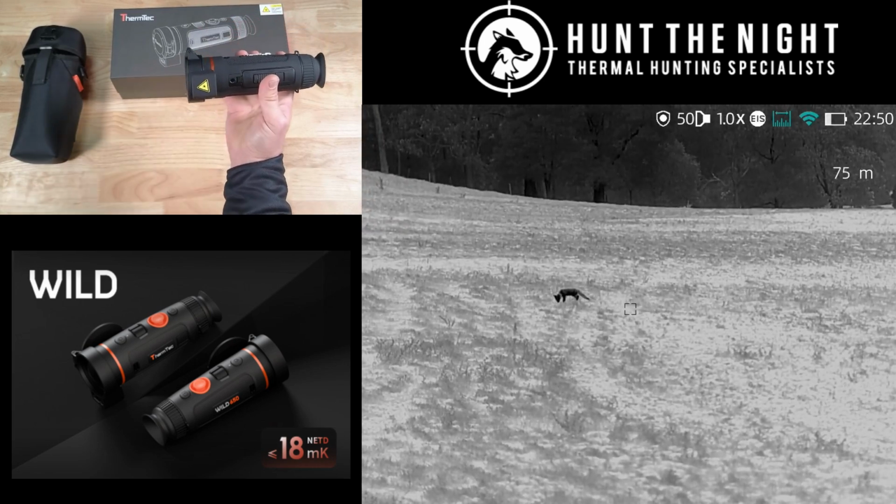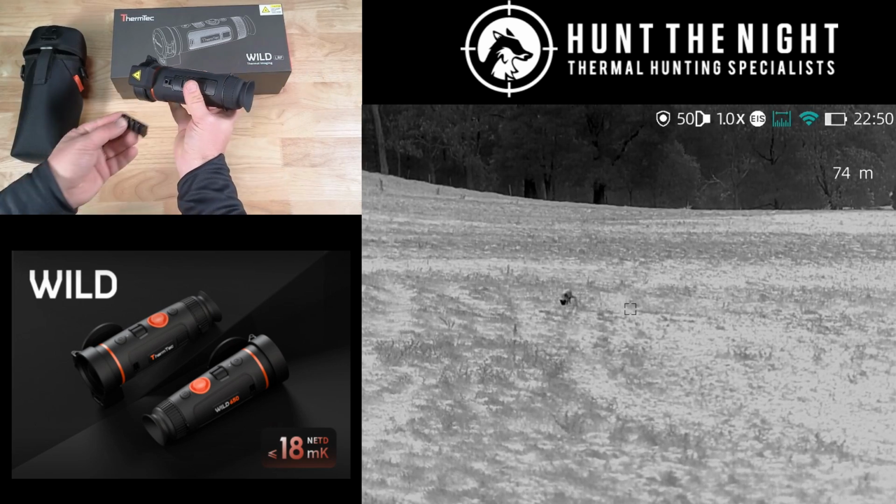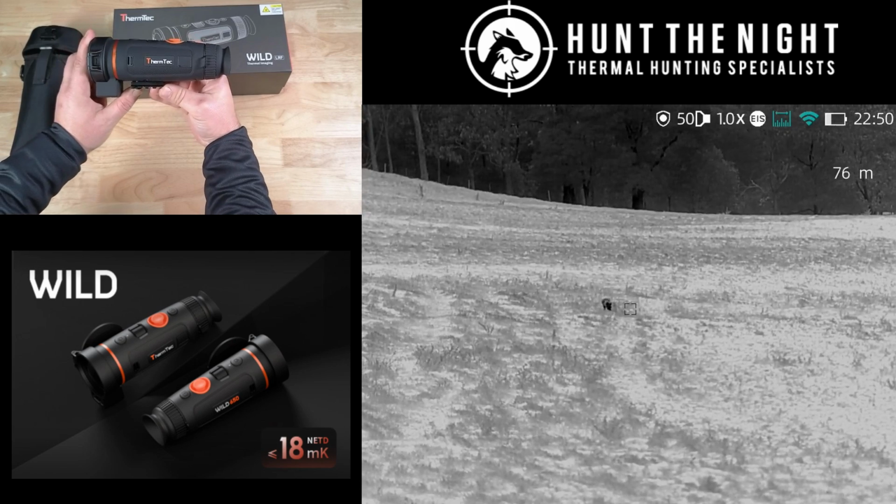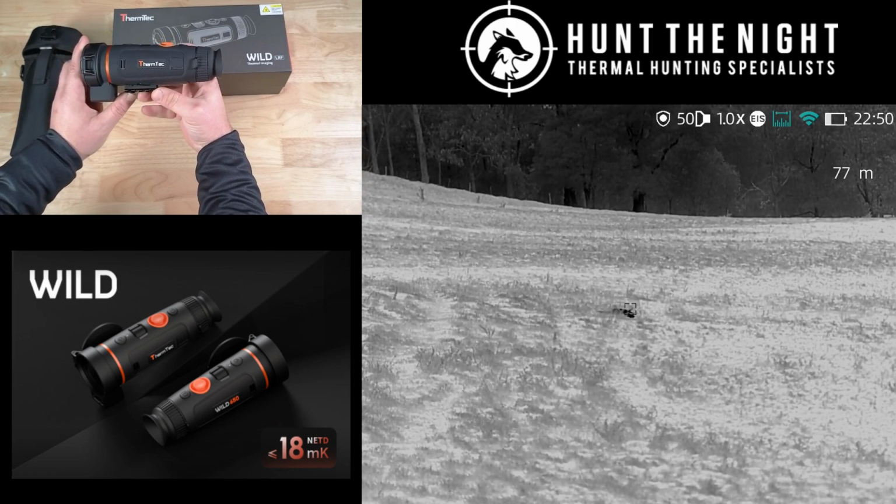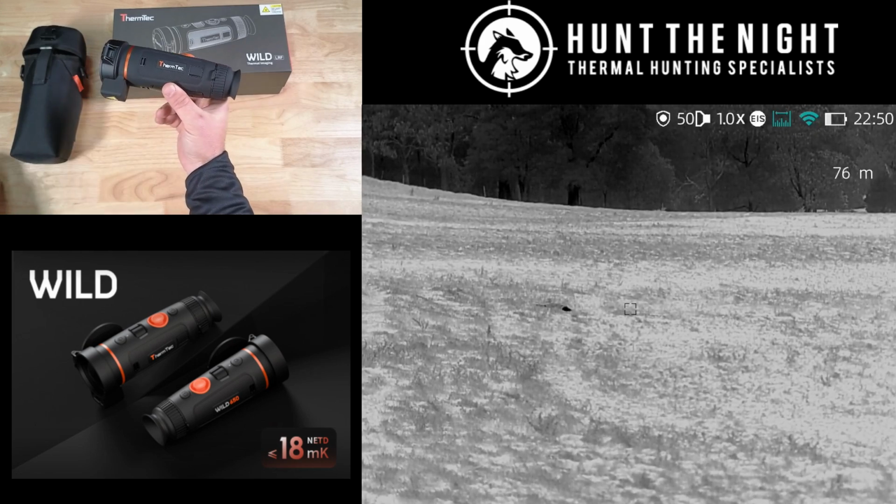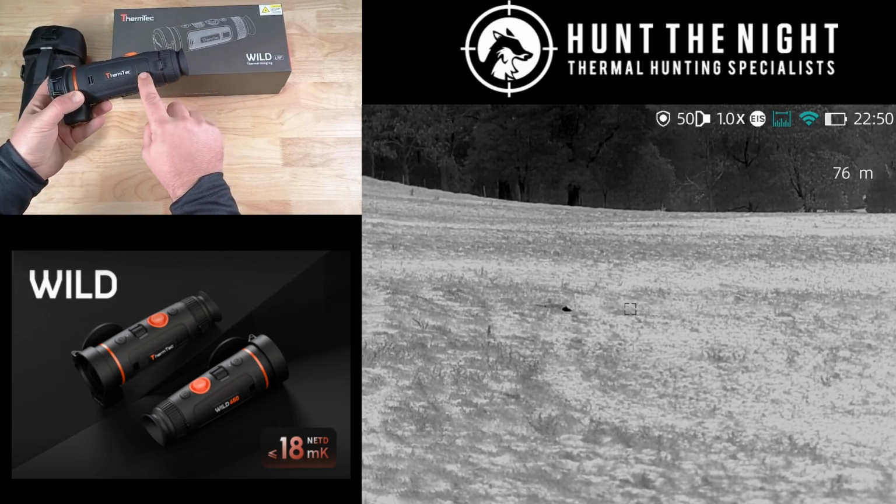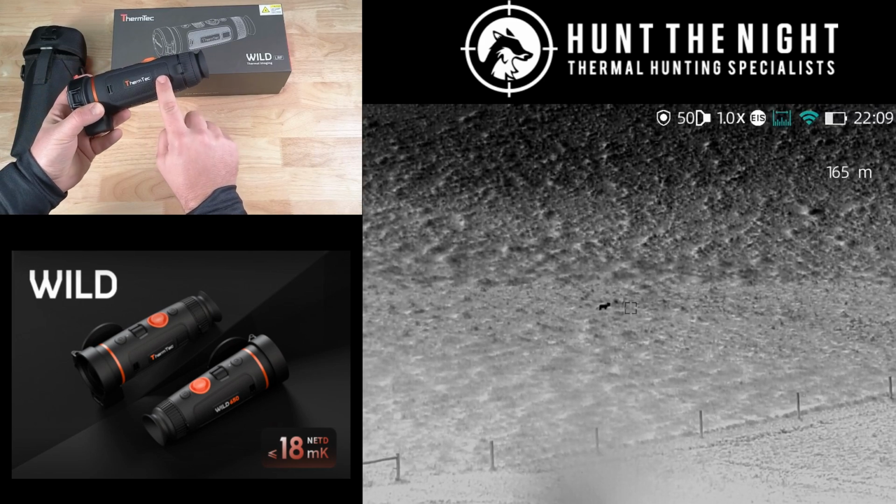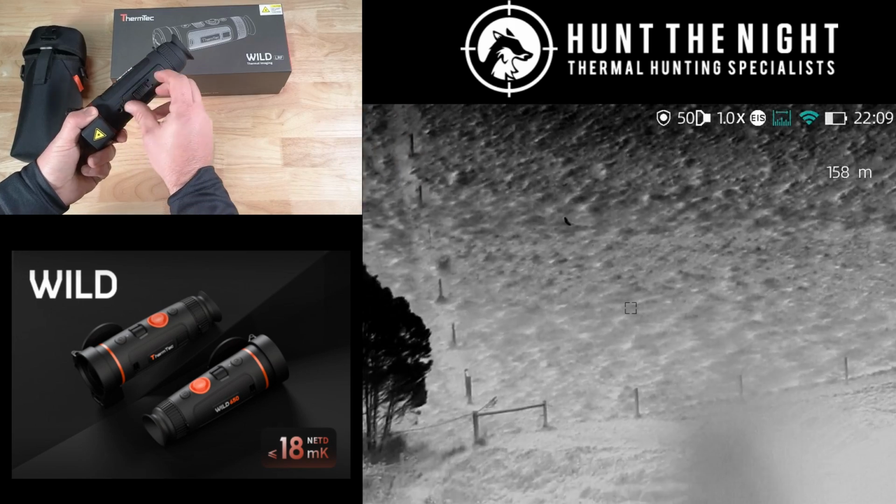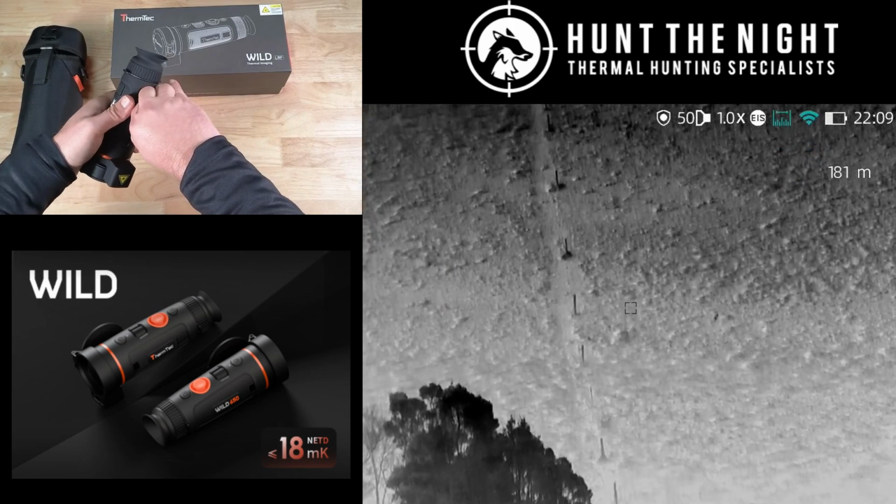The other thing I can do too is I can take this little Picatinny adapter and I can stick it on here, and it just mounts up beautifully above a spotlight or onto a handle or something like that, because the rangefinder does not interfere with the mounting, and the power for the unit is here. Now, when you power this device, it will also charge the 18650 battery that sits under this cap, okay?